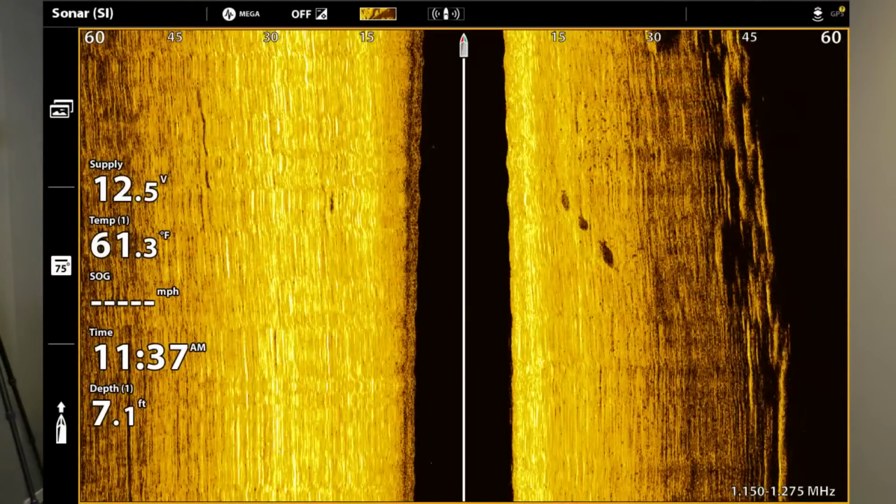Let's talk about some salmon side imaging. Okay, salmon side imaging. So this is anchor fishing, guys.